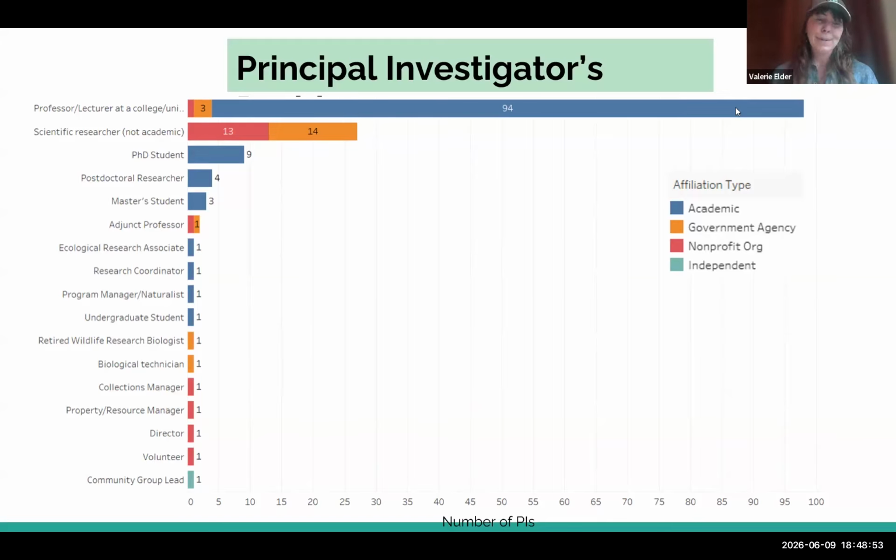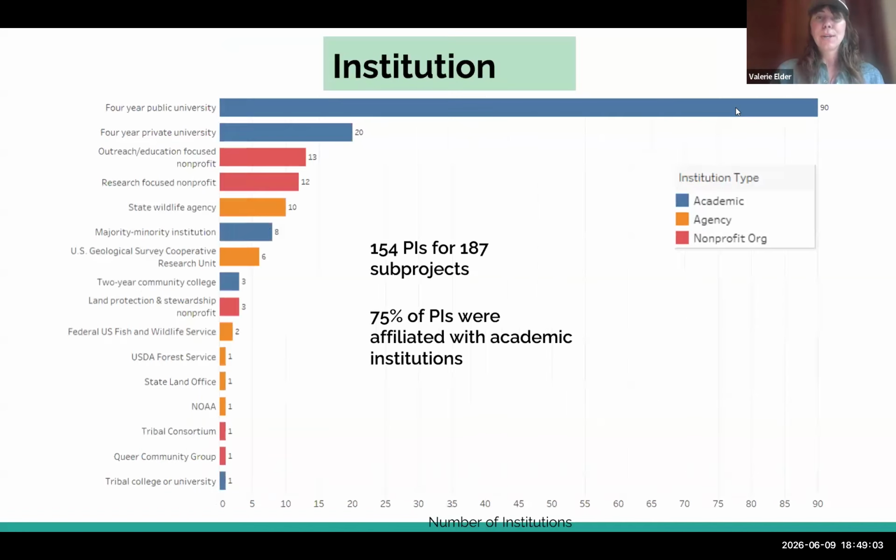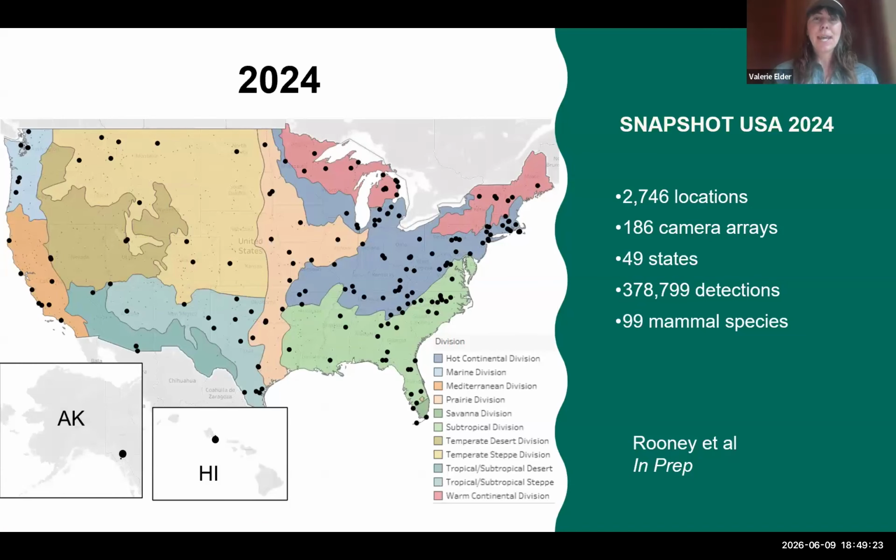So there's no reason that within the ANR network or a landowner couldn't participate in this study utilizing this protocol. And I think that's a really cool opportunity. So there were 154 PIs for 187 different sub-projects in 2024, and it is leaning mostly towards academic institutions, but it doesn't have to be that way, which is part of why I'm sharing this with you all today.